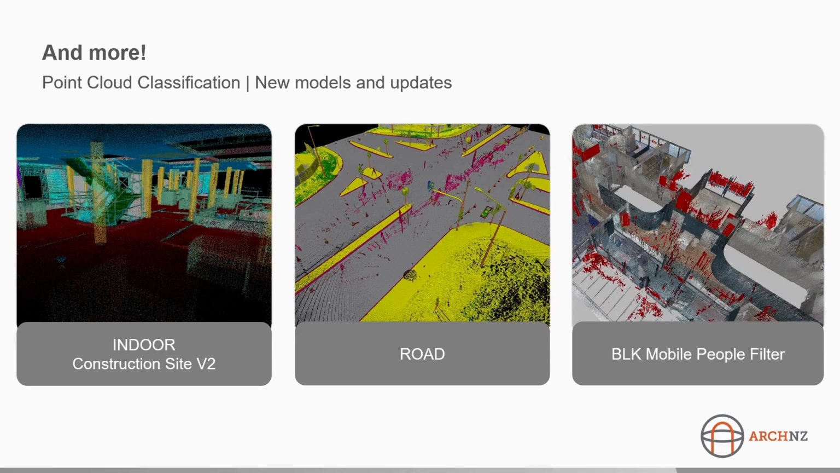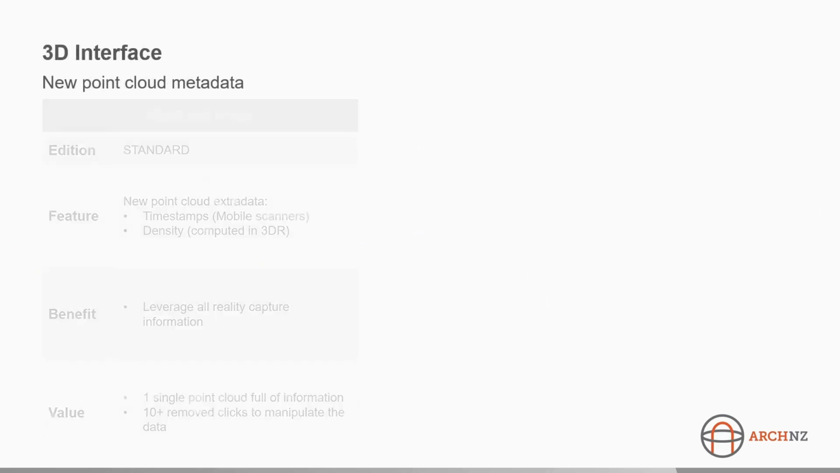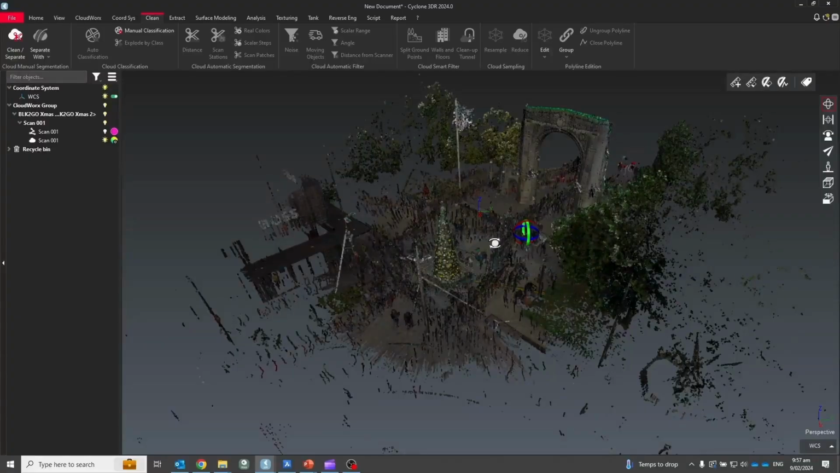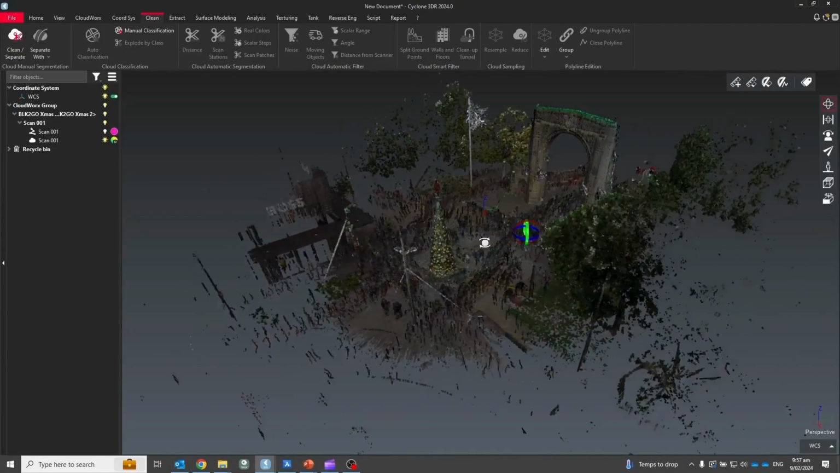A couple of improvements to the BLK workflow, for the BLK mobile workflow. So this is data from the BLK2GO handheld SLAM scanner, or the BLK ARC. First is the mobile people filter. And secondly is the ability to render the point cloud based on timestamp, so we can look at the mobile trajectory and how it changes with time. So I'm going to show you those two features now, back in 3DR.